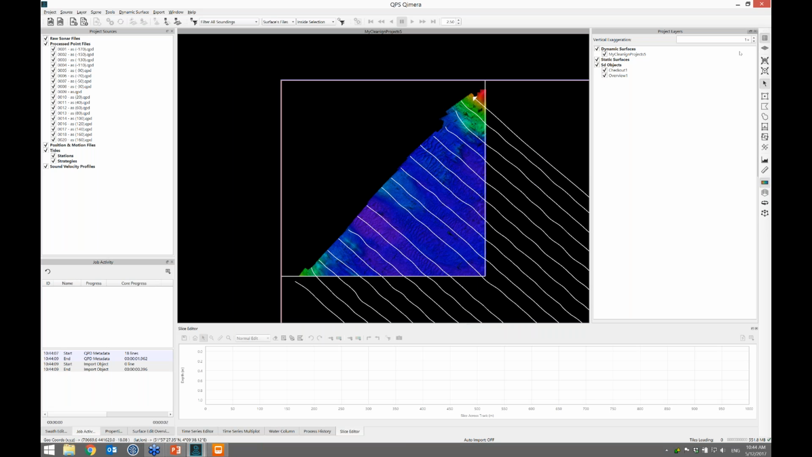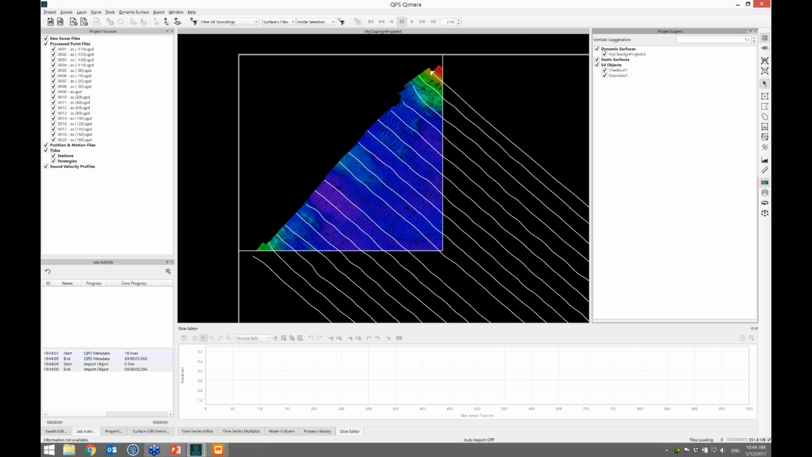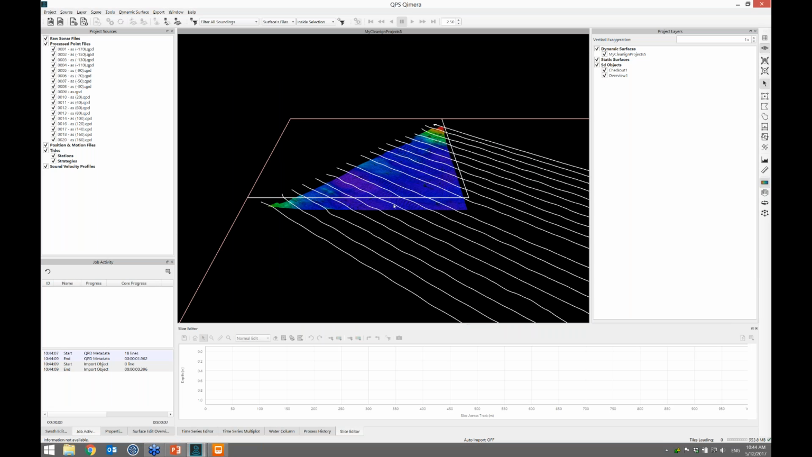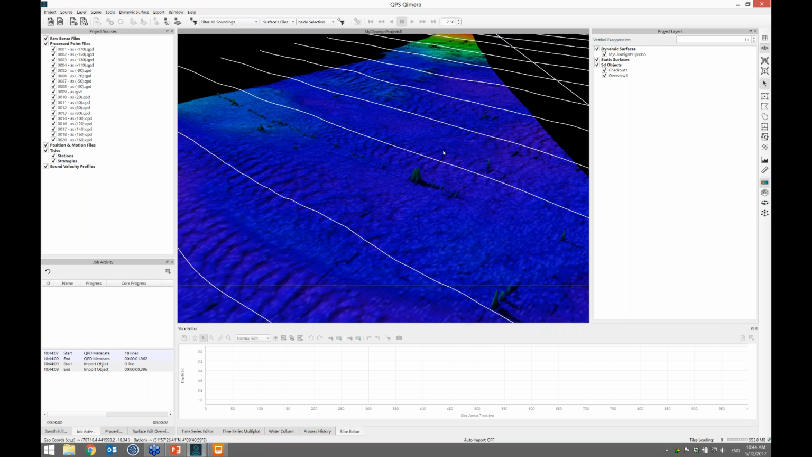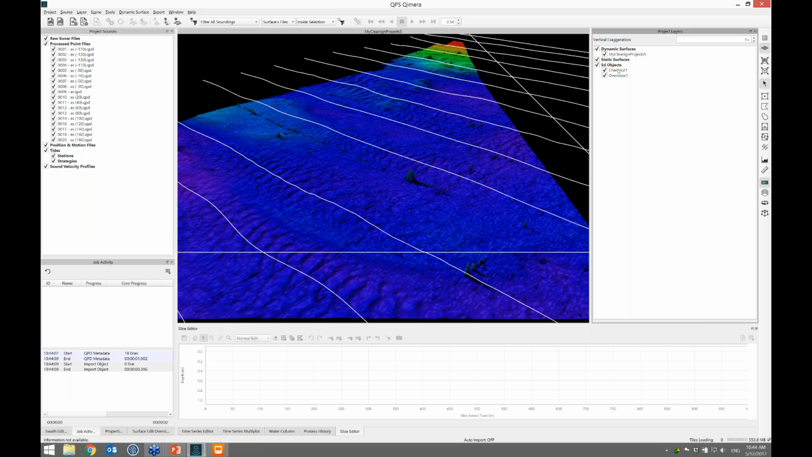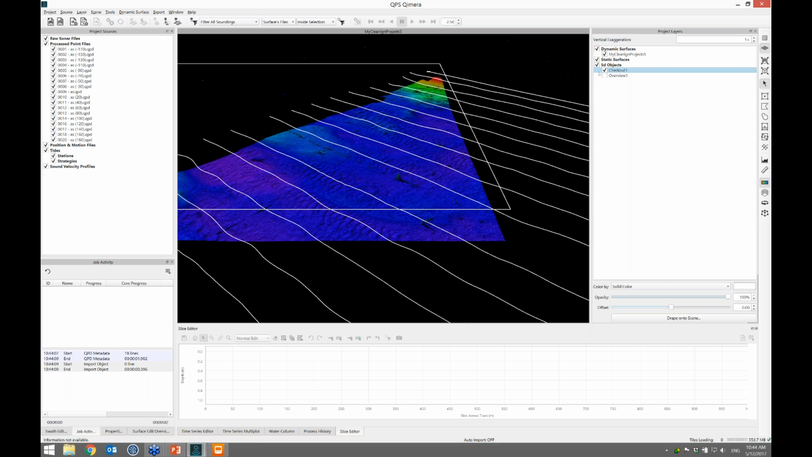What I can do then is move the GoToMeeting. Tip it into 3D and we'll have a look. And you can see there's a bunch of spikes here. So we covered this in the YouTube video demonstrating this capability. What I can do is look at the checkout area, this square that's drawn. I can use this as a selection.